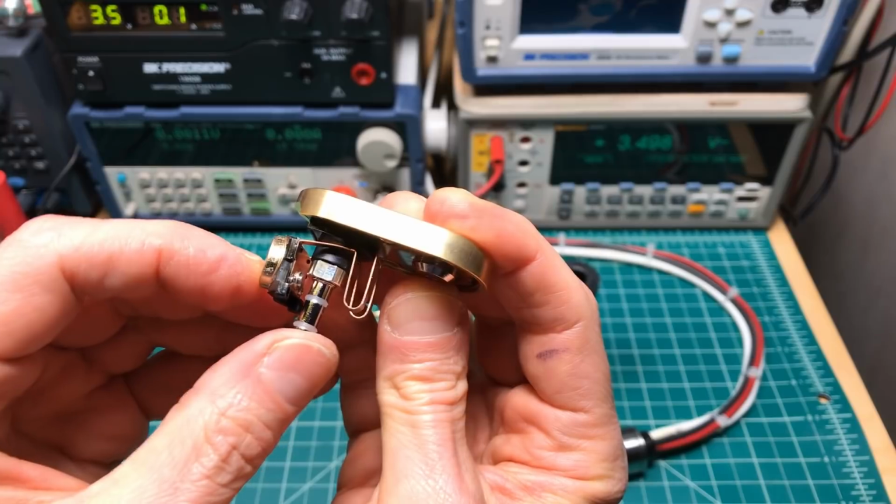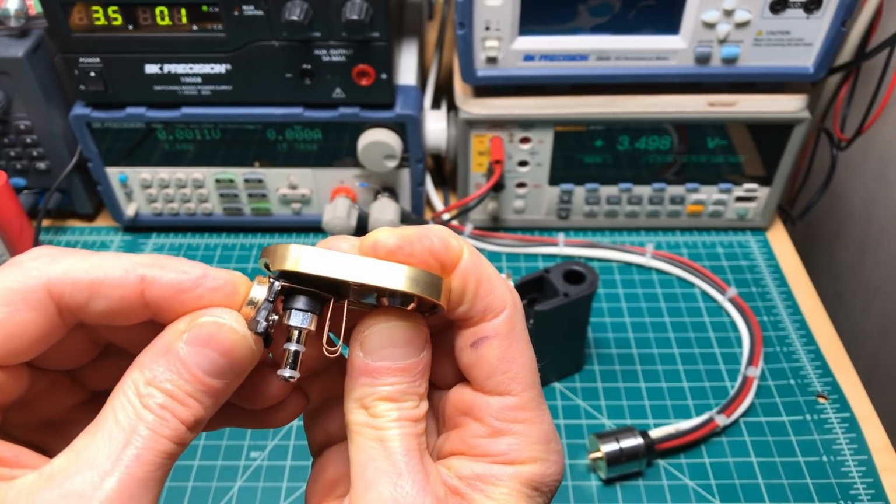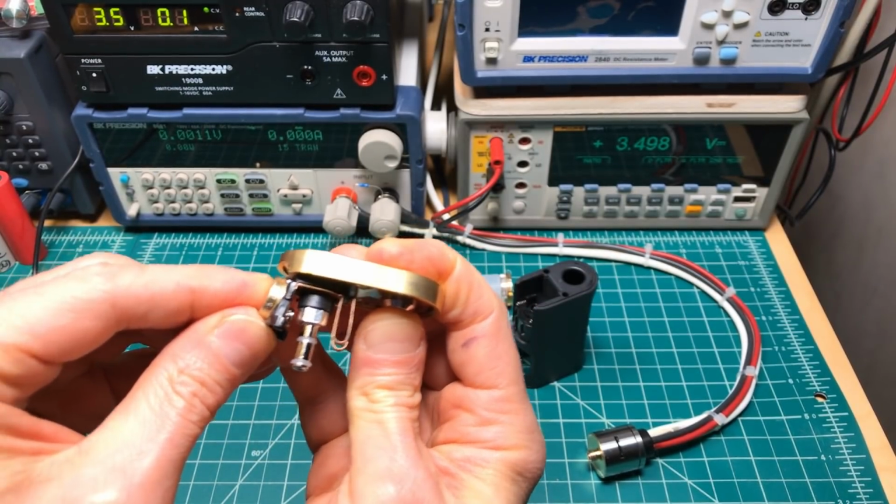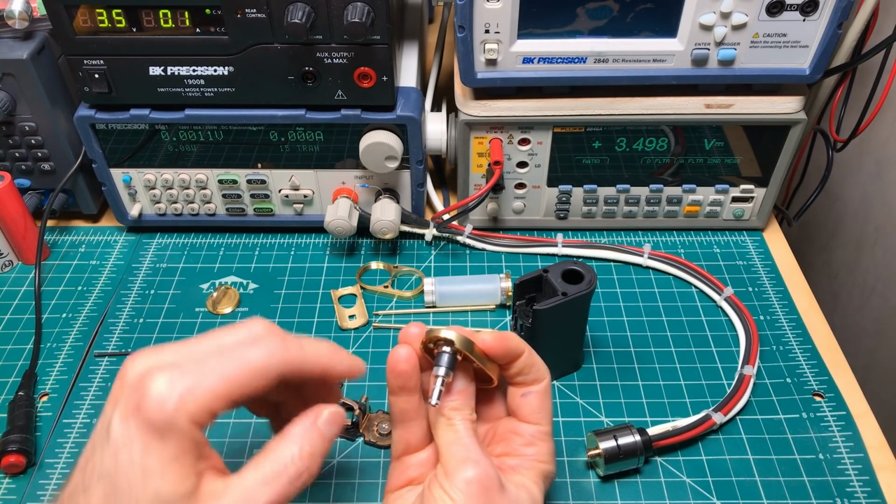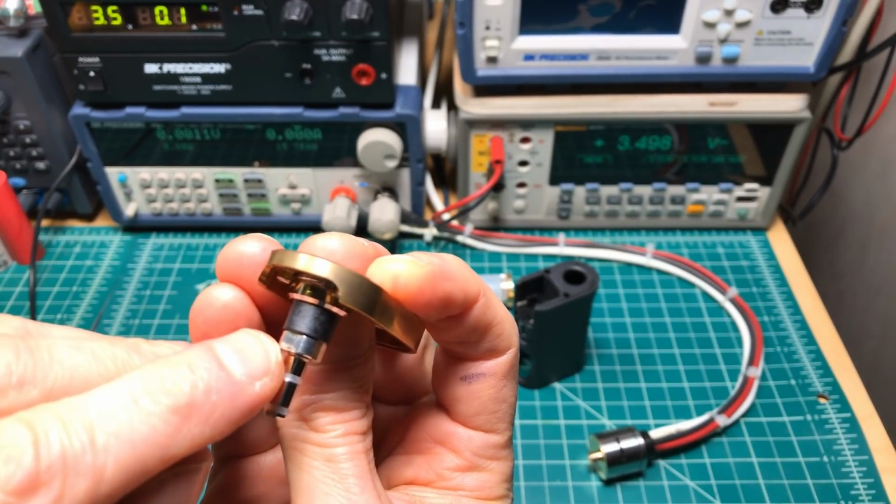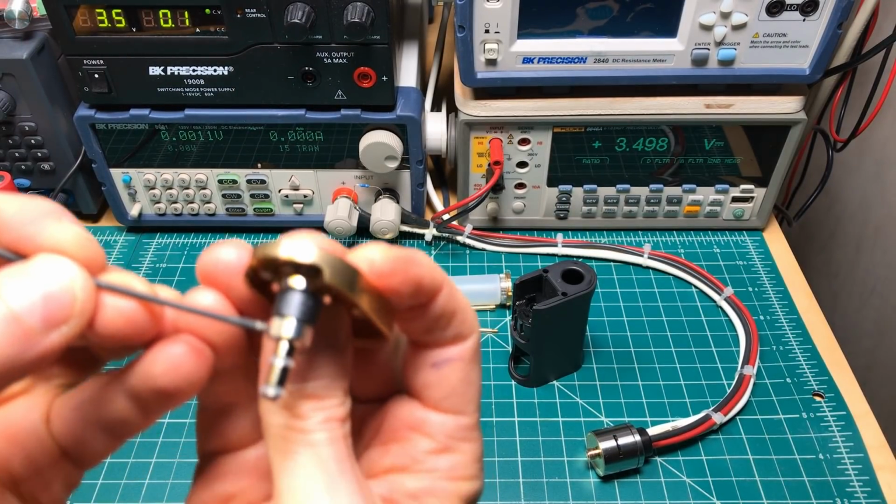Here you can see where the contact is made between the button and the 510 post. And so what I'm going to do is take a look at arcing, and I don't know if you can see it. You can see the arcing point, where the arcing is right here.